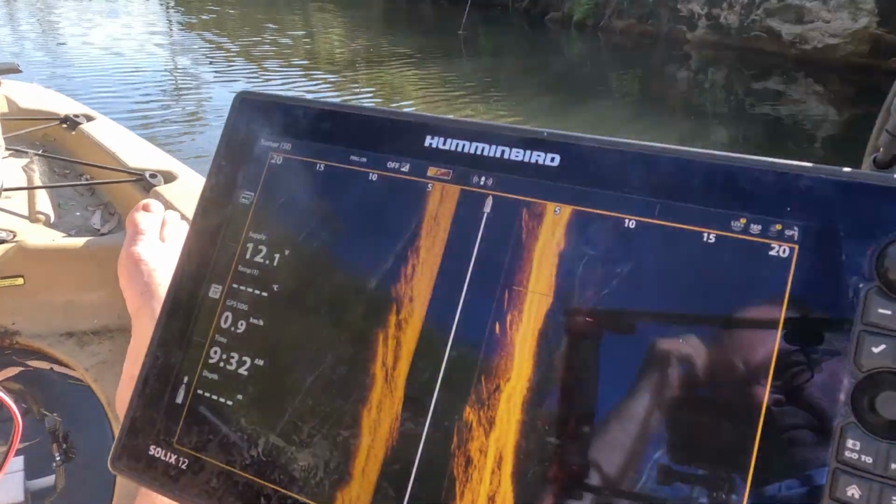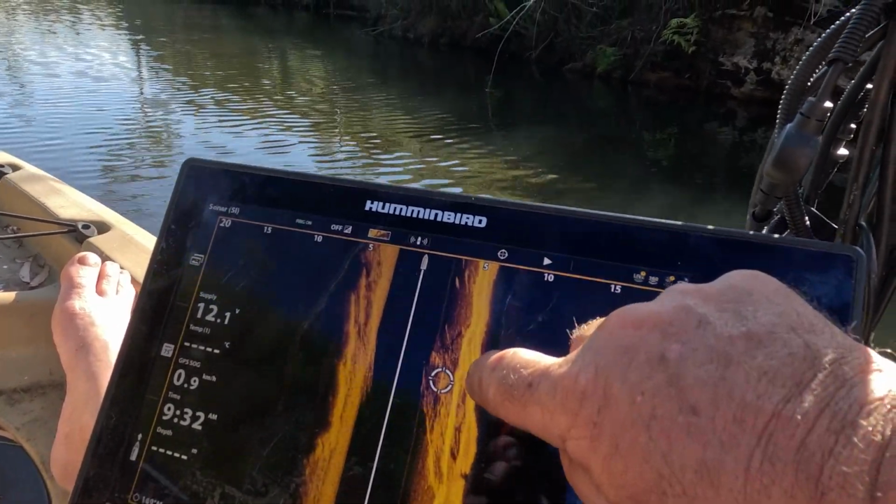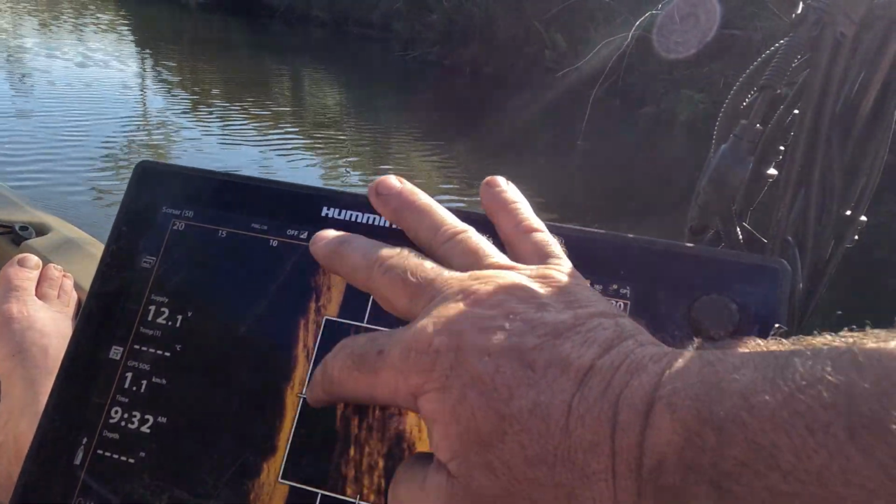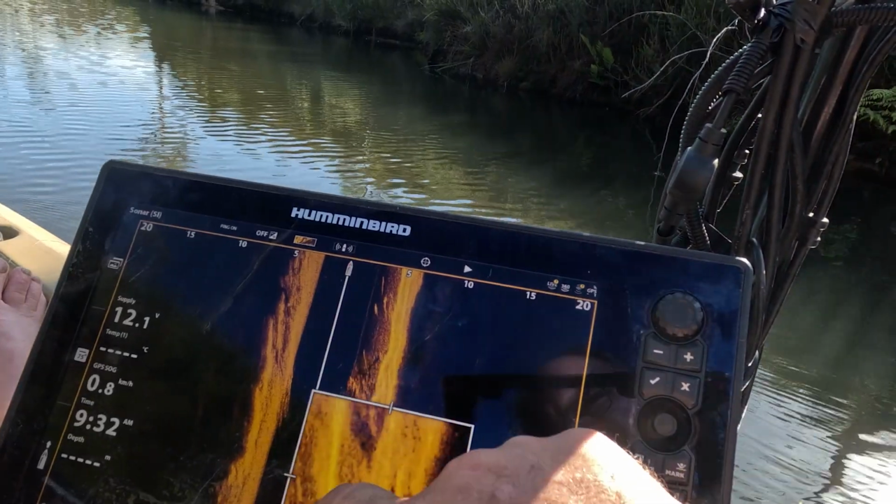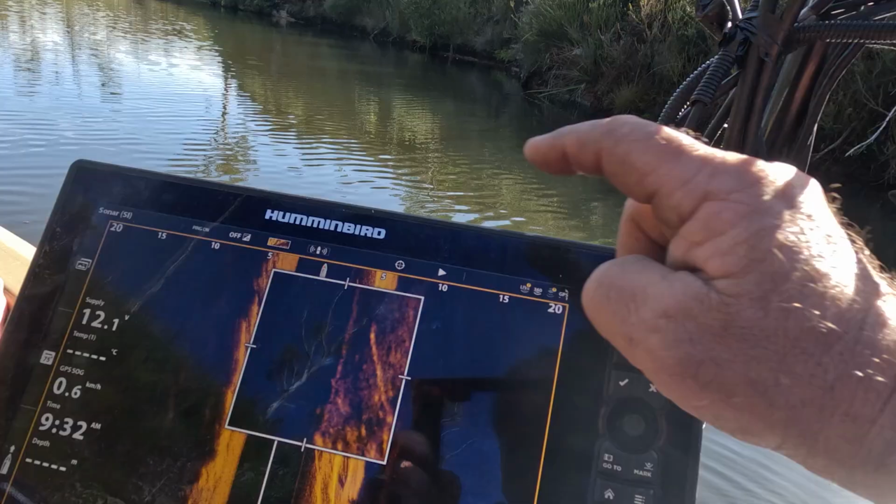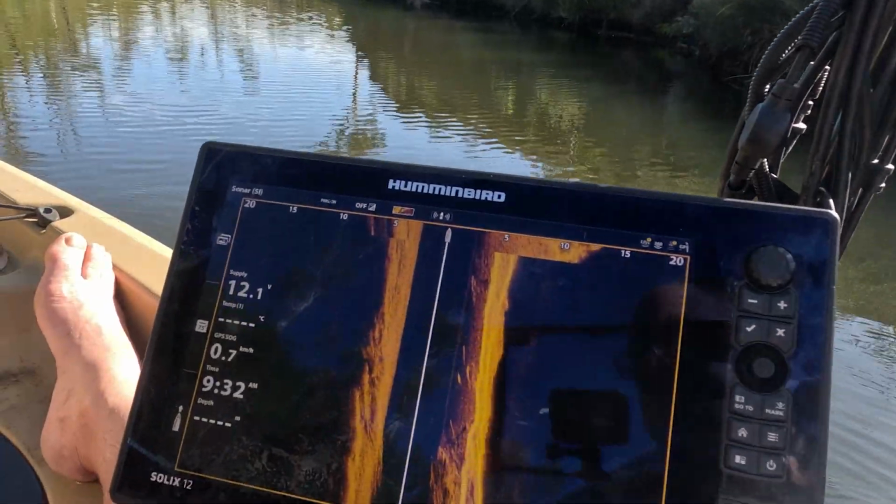So we're looking for any man-made objects. I don't know what that is. Good thing about these Solixes, you can scroll down and you can actually highlight things. I might come back and have another look at that.